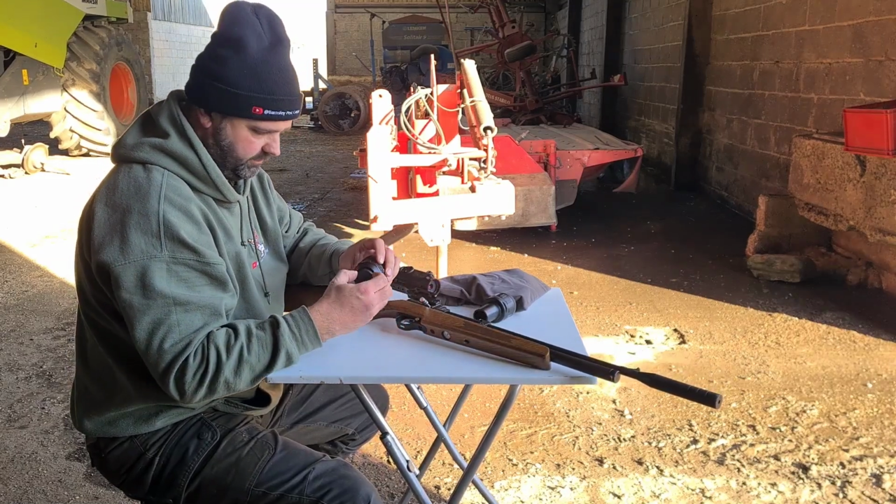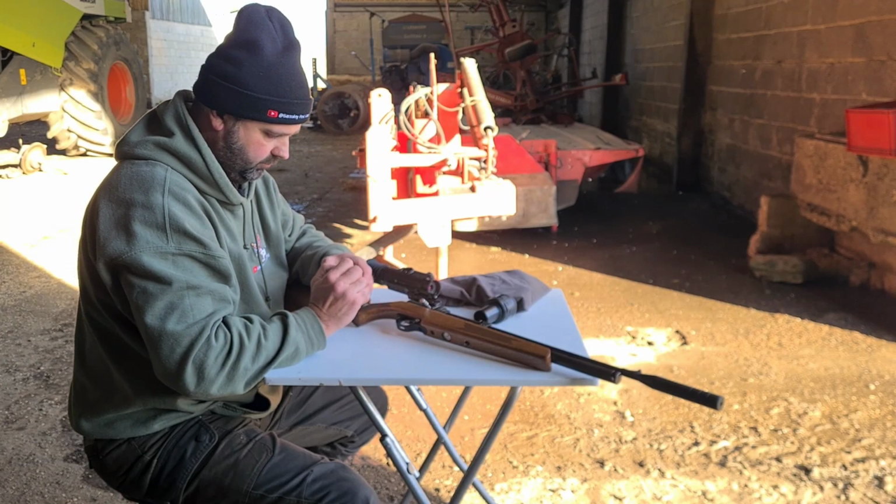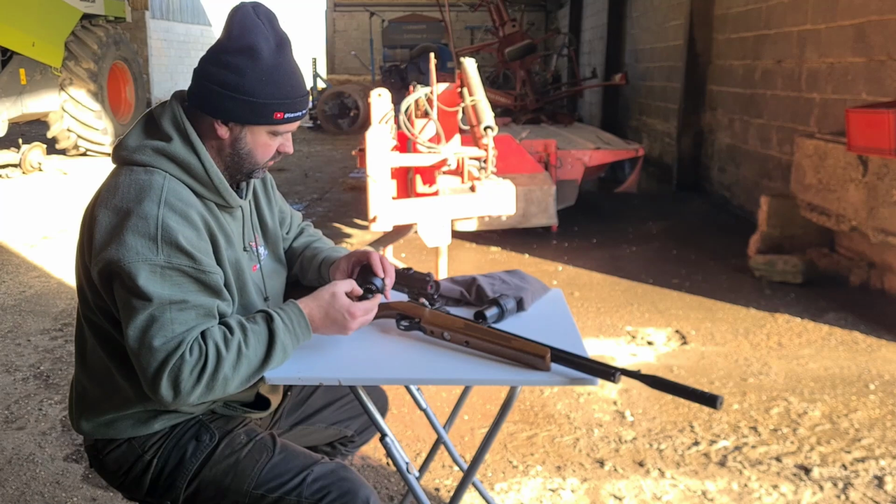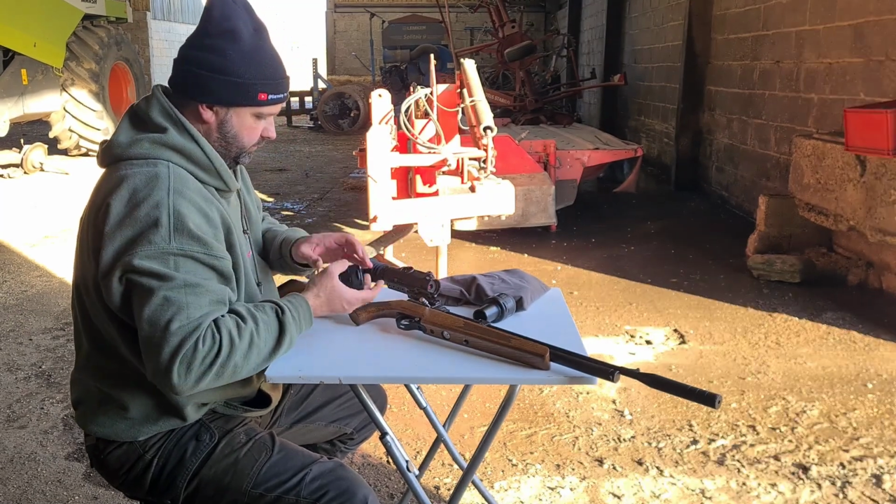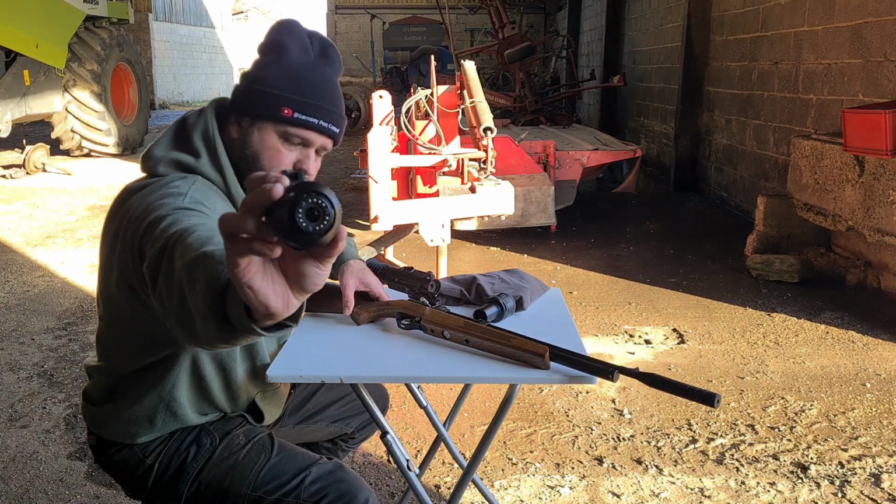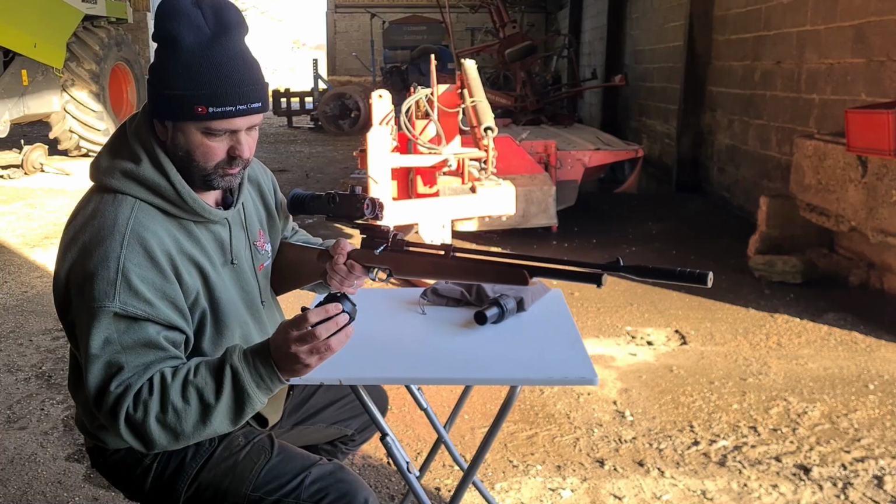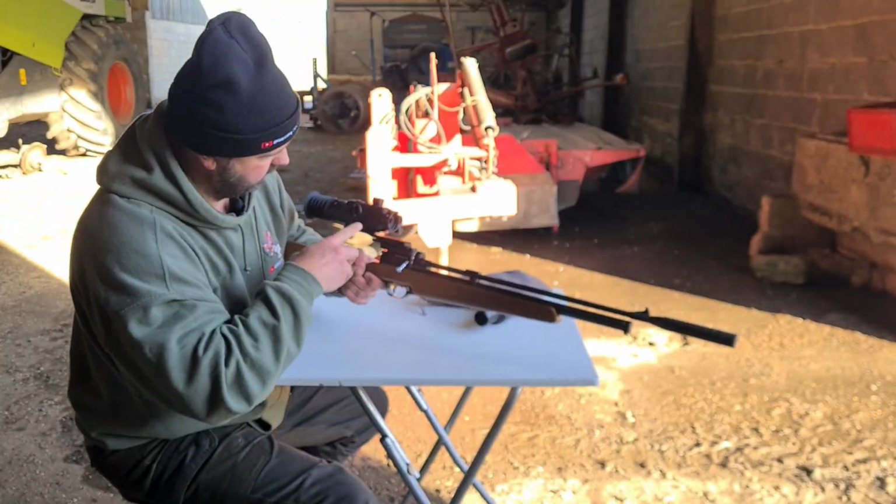Take the rubber cap off. It's easier said than done. Just line the little arrow up, little finger on that.